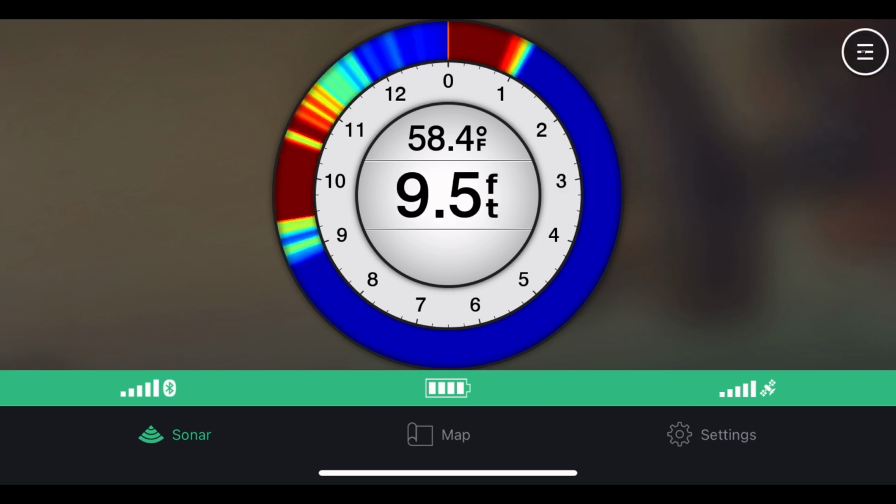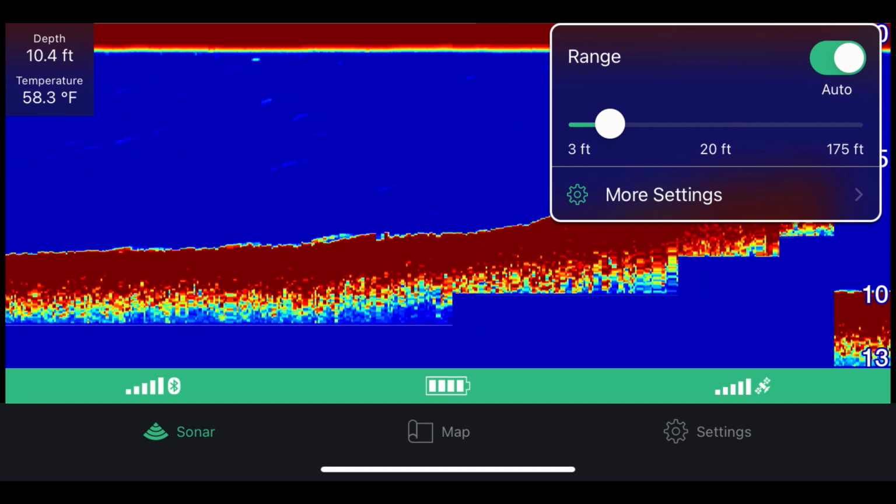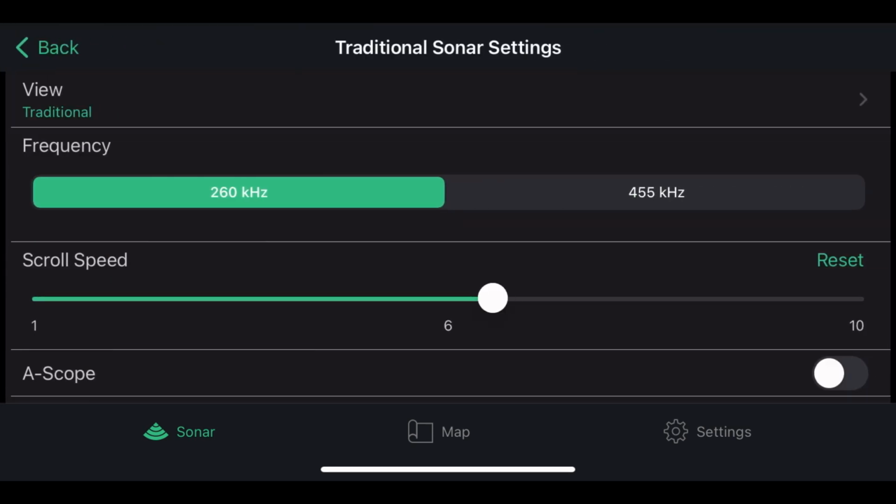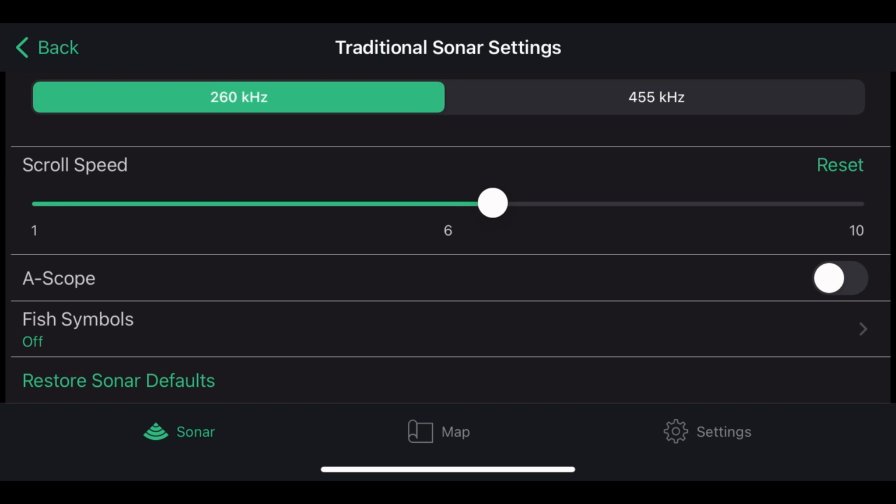Now we switch back to traditional instead of flasher. You can see that there. Now you go to more settings, and it's going to give you some extra things. It's going to give you scroll speed, A-scope, fish symbols, and restore sonar defaults.